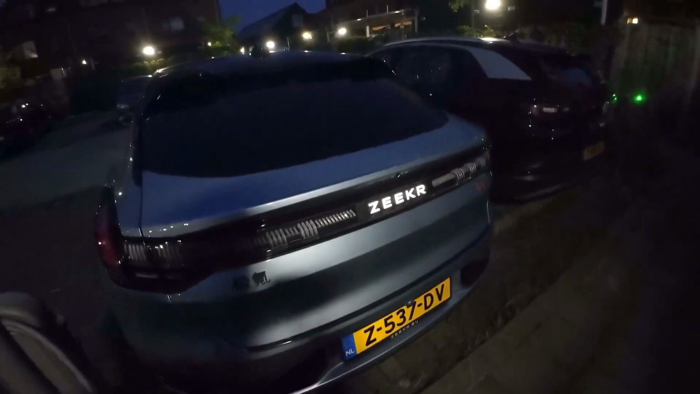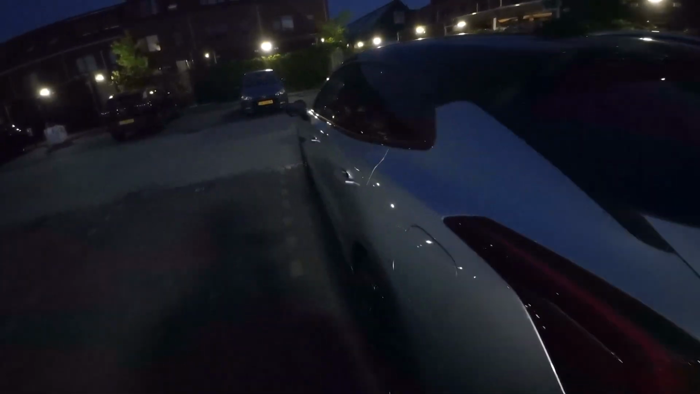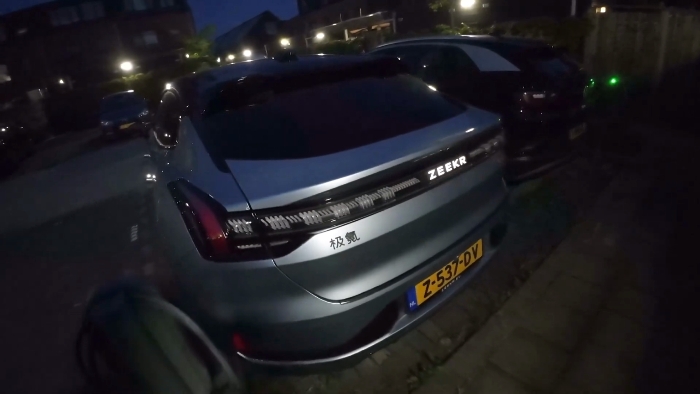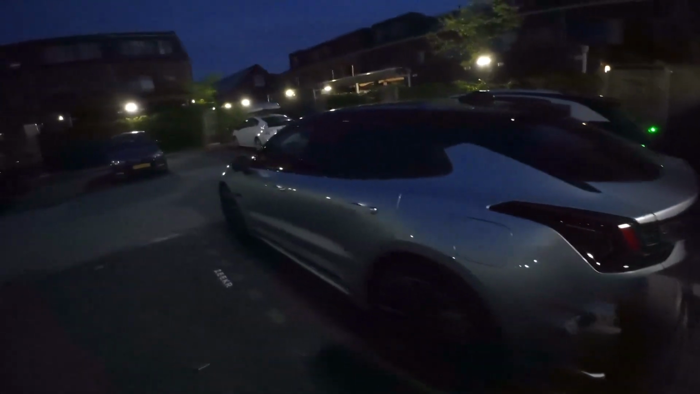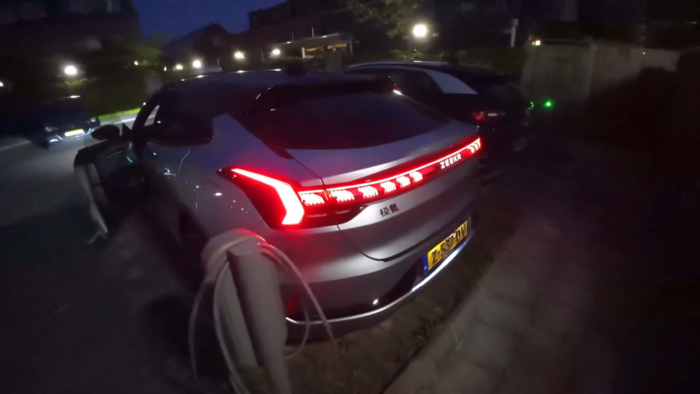So really cool of this car. And there's like lights in the door handles as well, as you can see. So there's a lot of things going on in this car in the night. So I'll just press the car button again, and the lights don't go on. So maybe if I open the doors, then all the lights will jump on again.